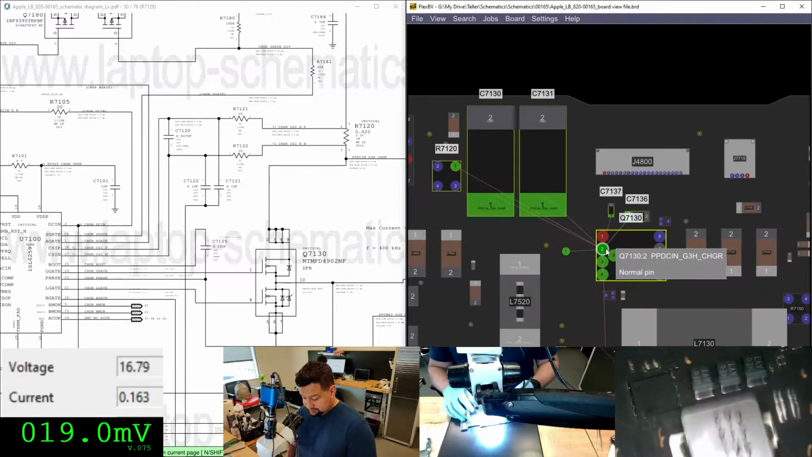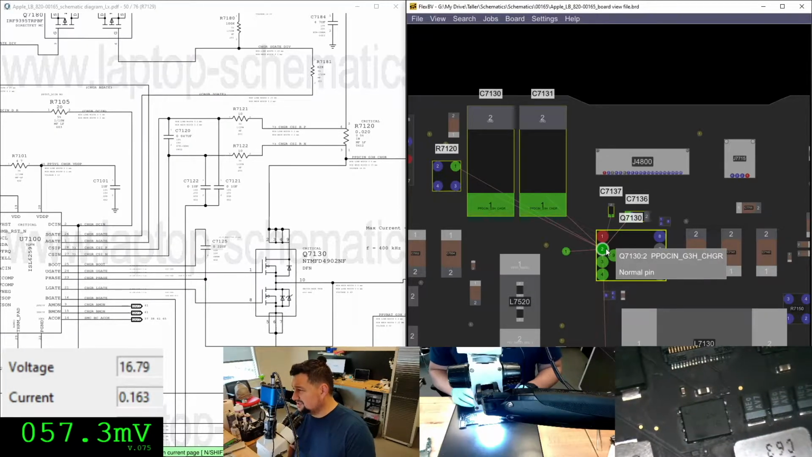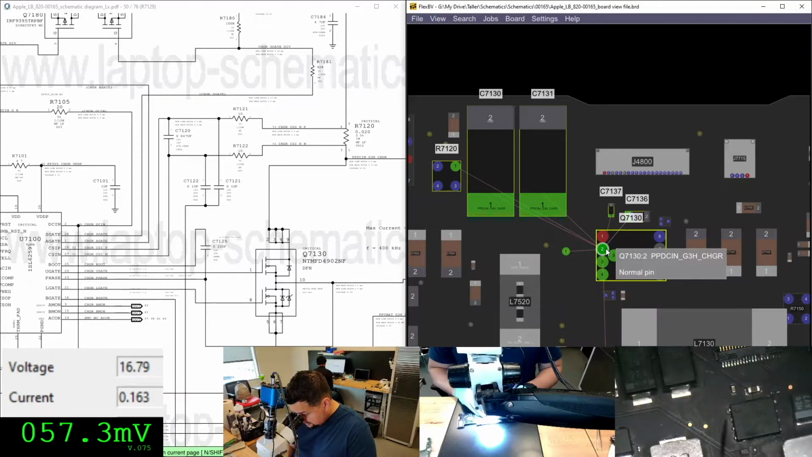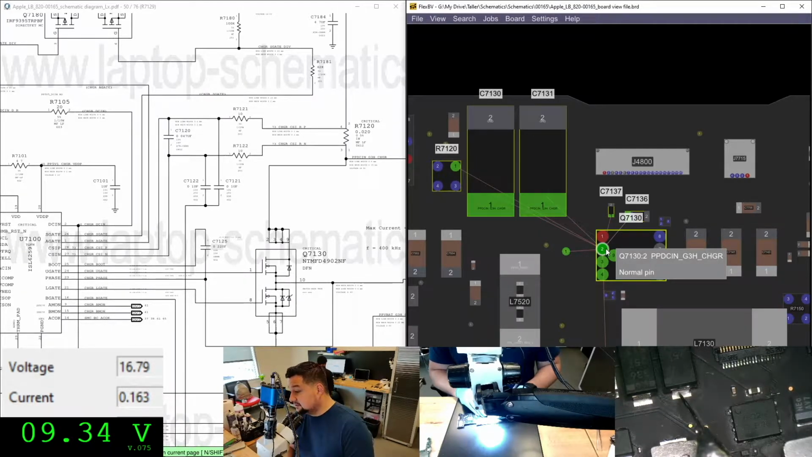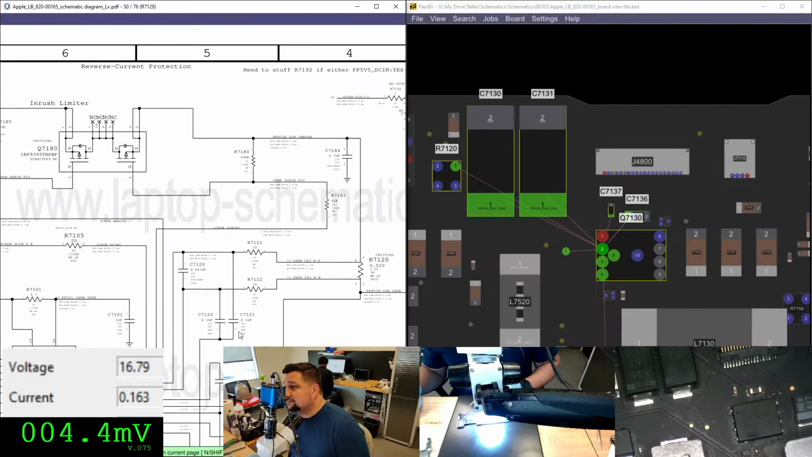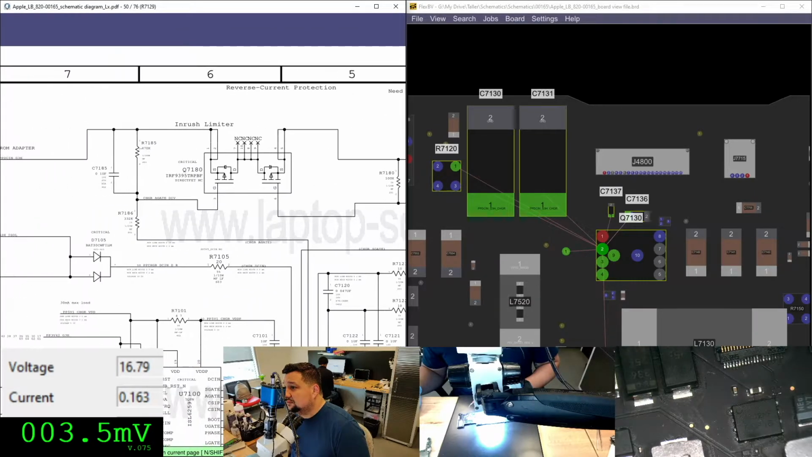He should be receiving 12 volts or 16 volts. Let me check. Which one is he? This guy over here, and he got 9.32. Is that enough? It's not enough. So why is he getting that instead of 16? Very good question.